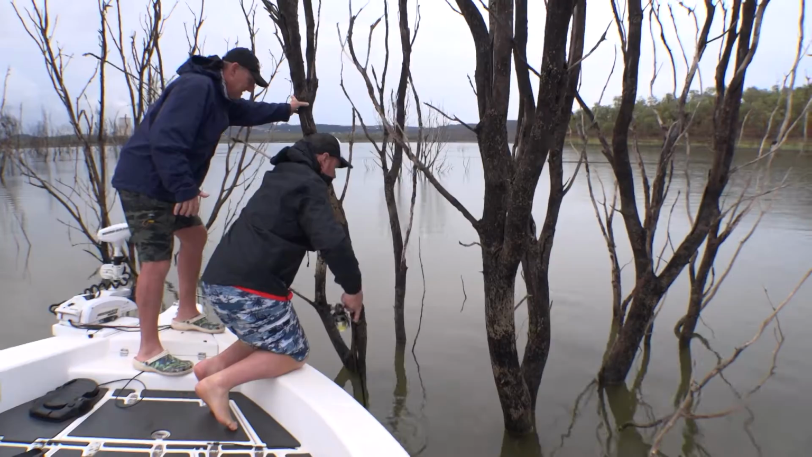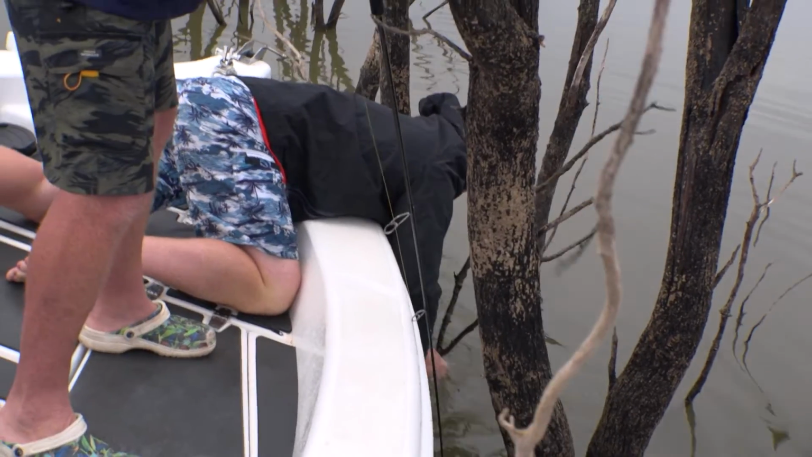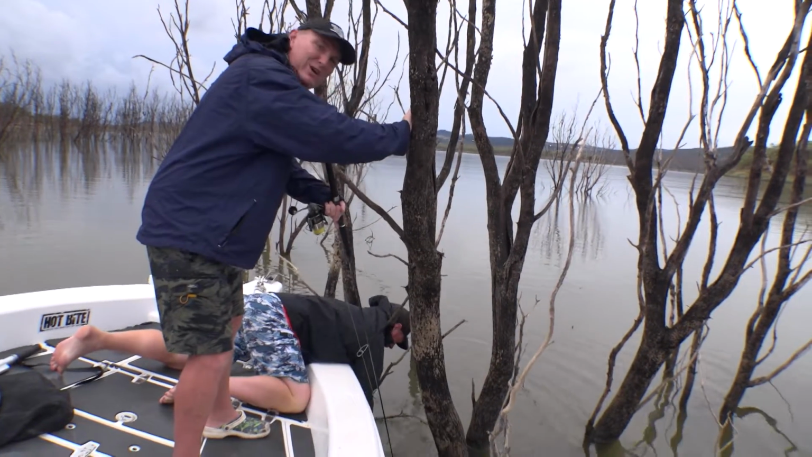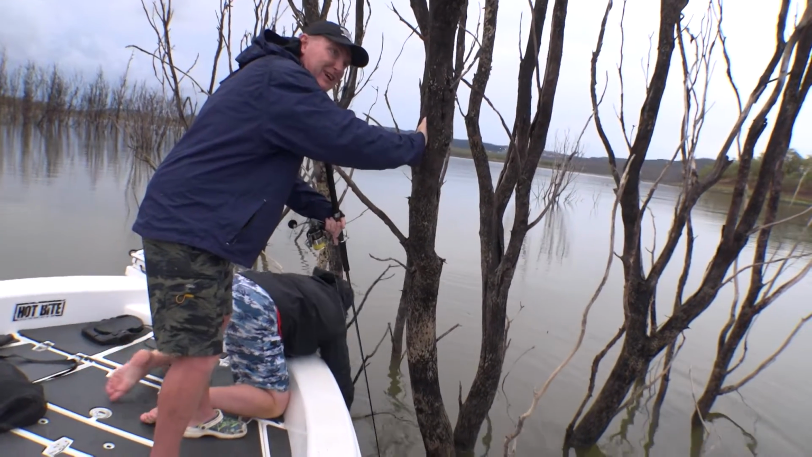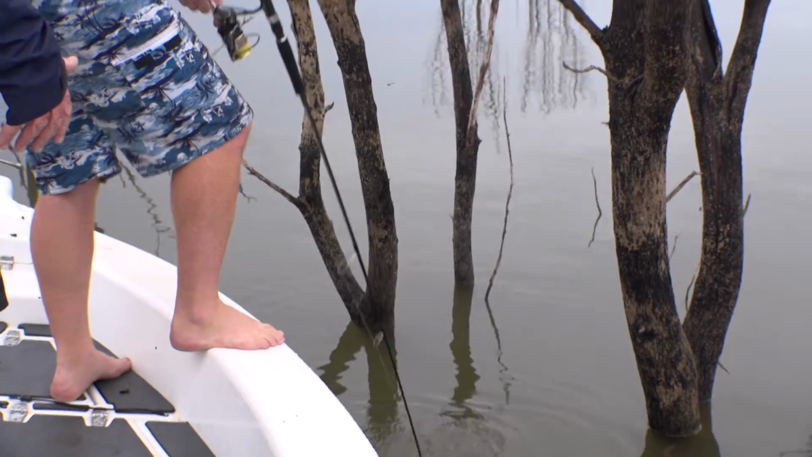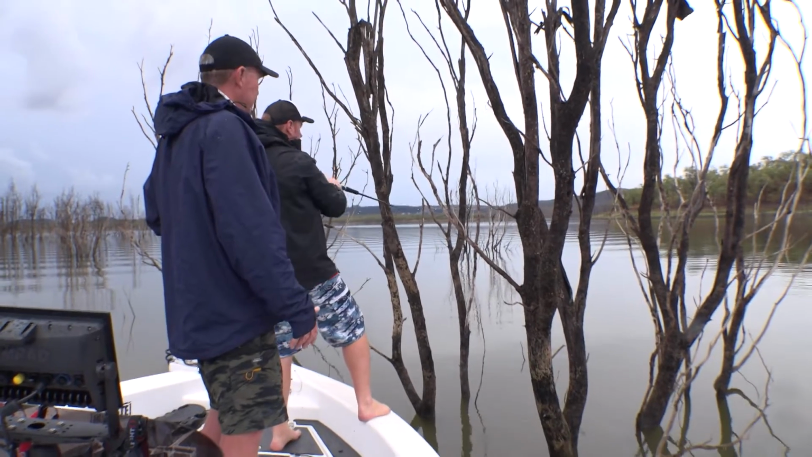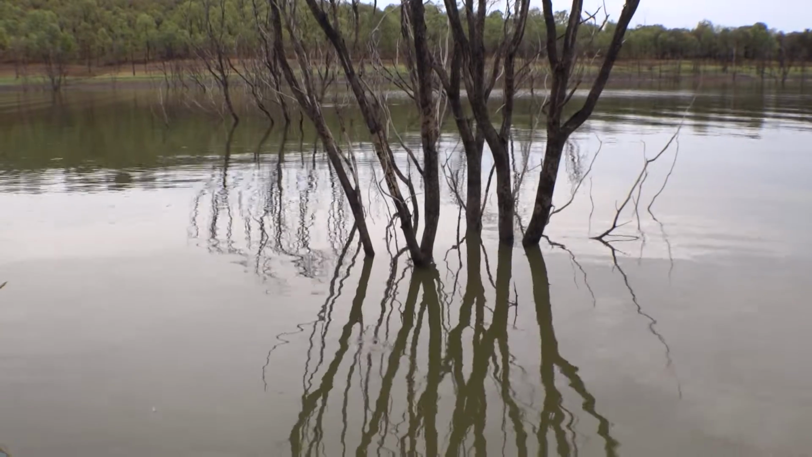Oh, this is a bad one. I can't work it out. Sometimes when you've worked so hard to hook a fish, you've got to do a bit of fighting to get him. Still the same bloody tree. Gone. She's gone. There's the leader. So I got it all the way back up. That's it. Just got to now put the hours in.